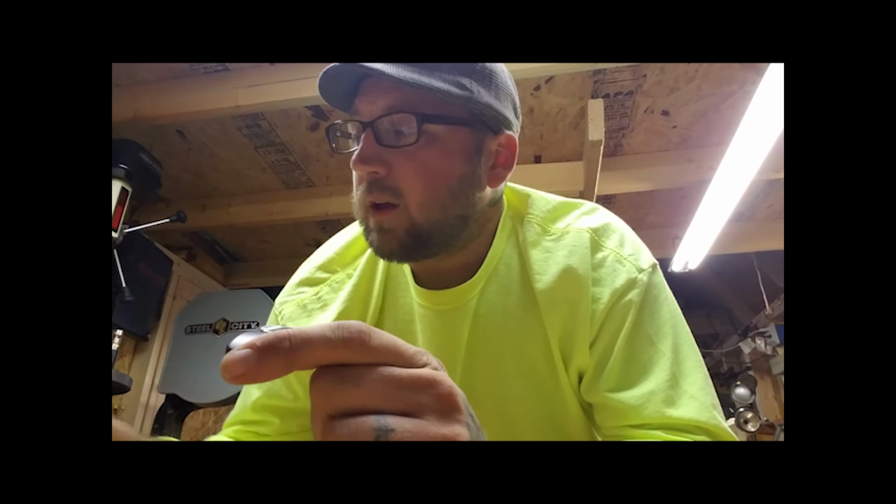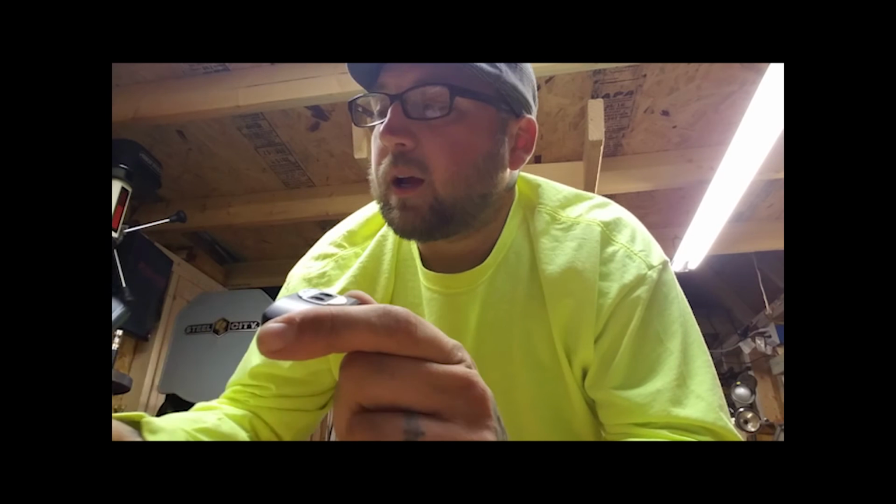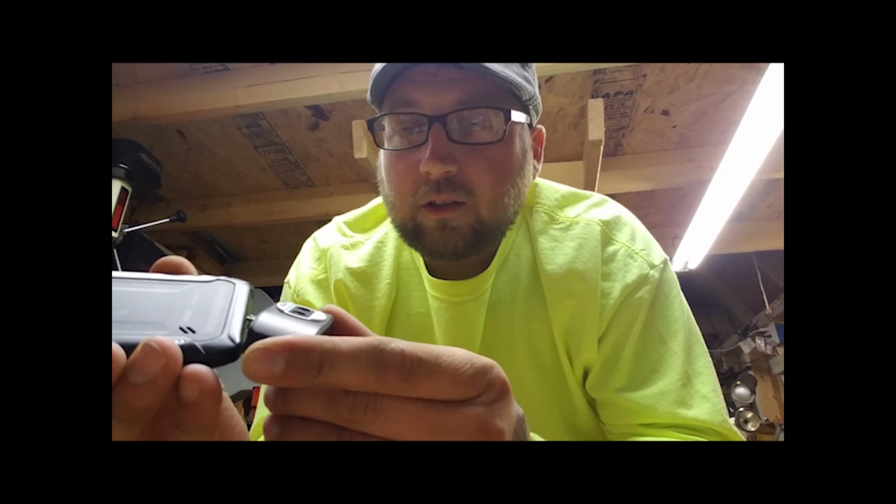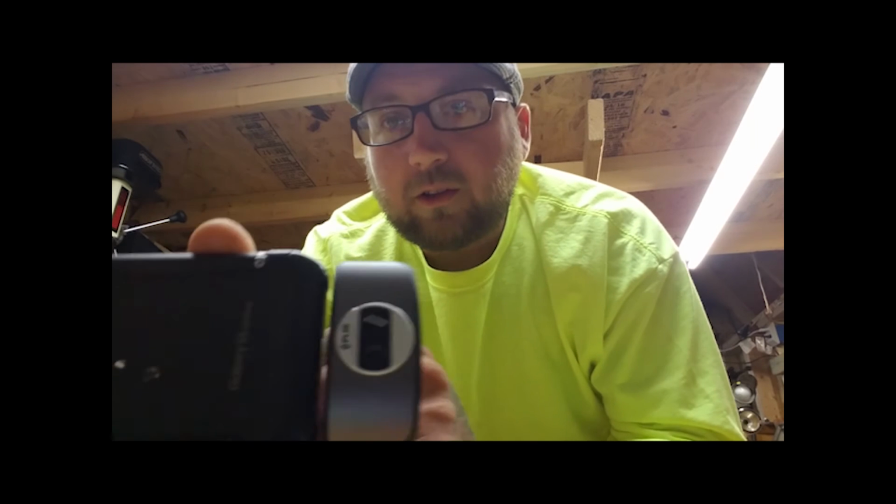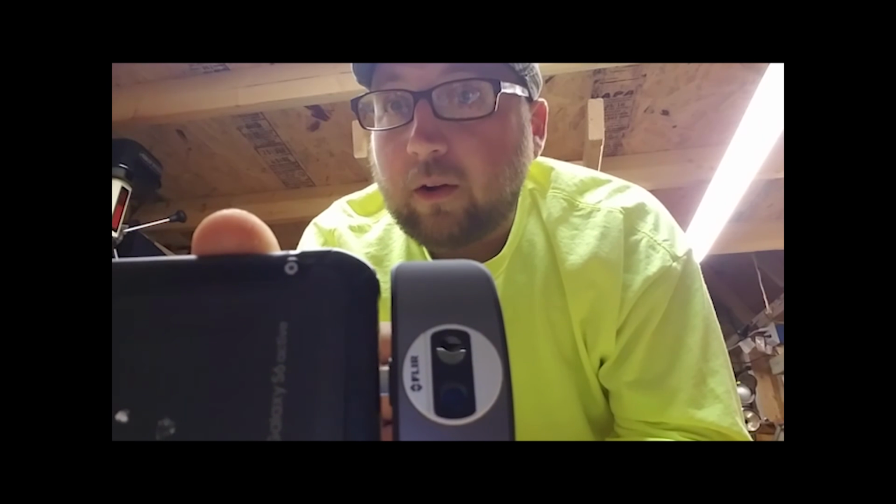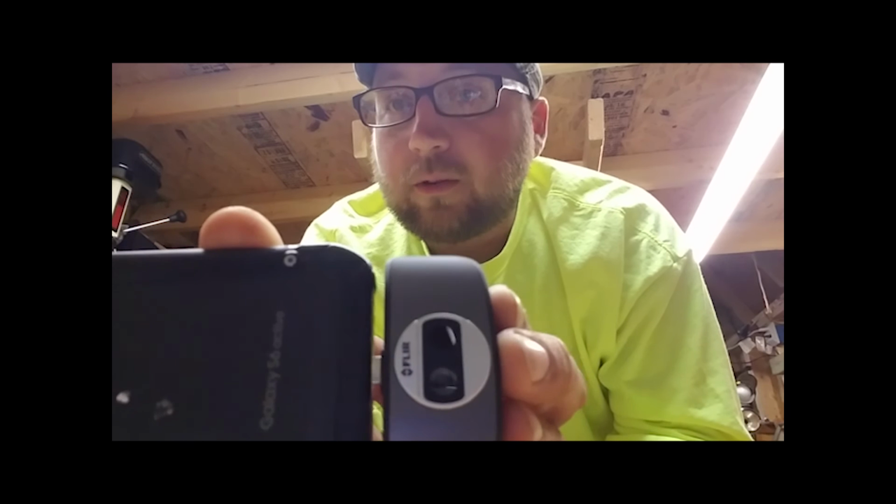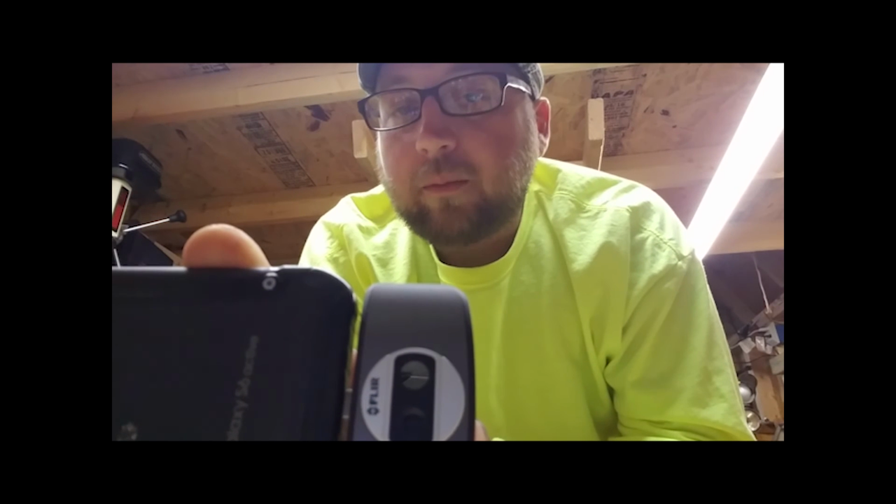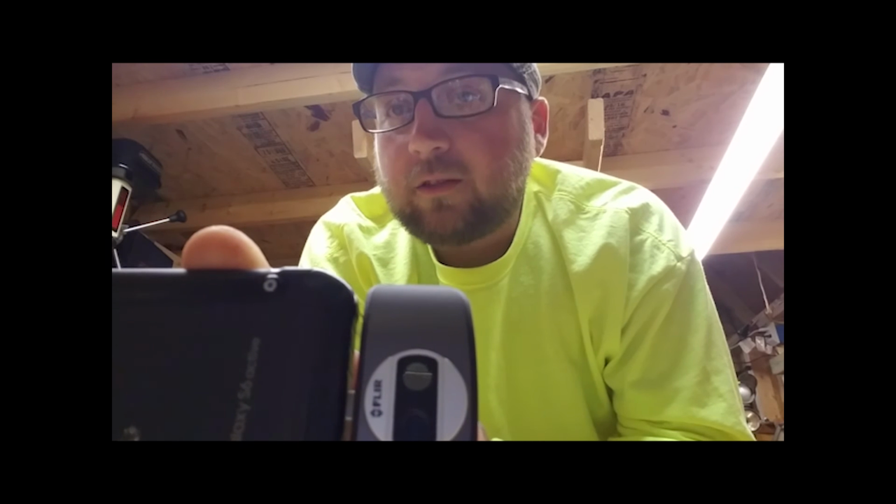So, that being said, this is my S6 here, so I'll plug it in and kind of show you on that. So that's what it looks like if you use it. Now there is a bushing that comes with it if you want to slide that on to make up that difference, so it takes a little bit of that out of it. I pretty much use mine with the case, so I don't put the bushing in.